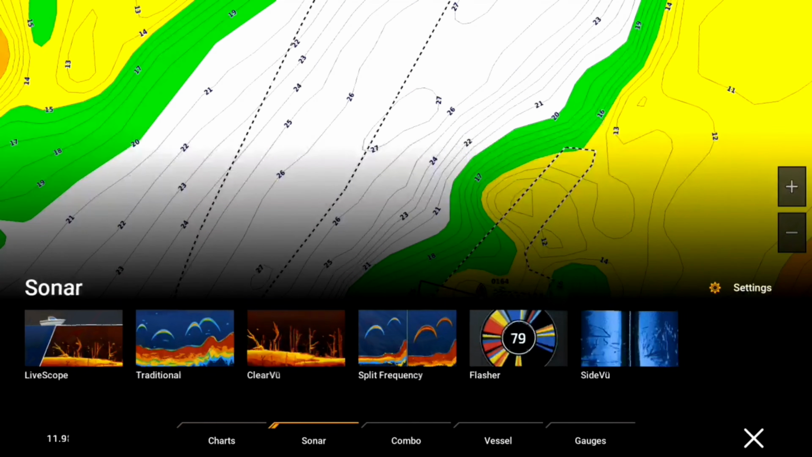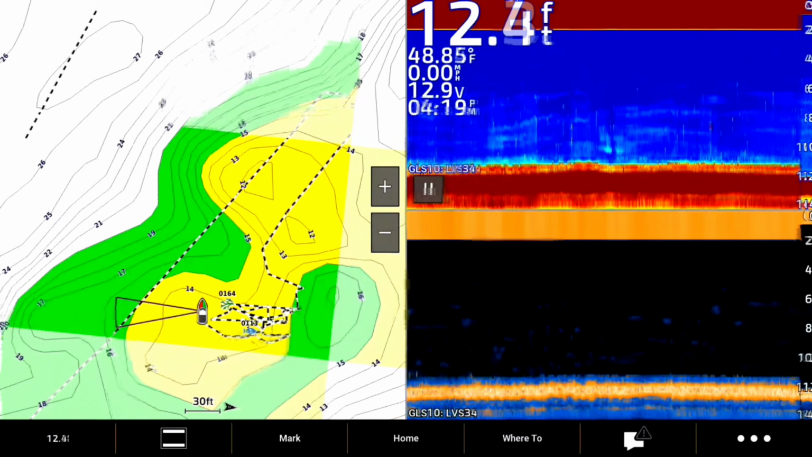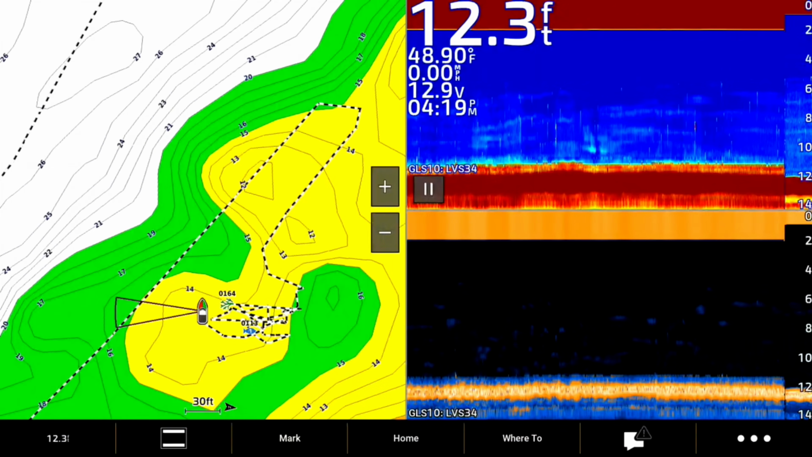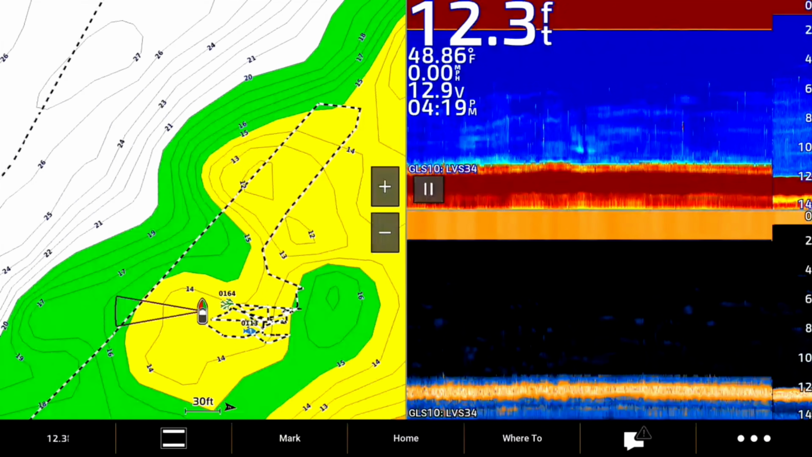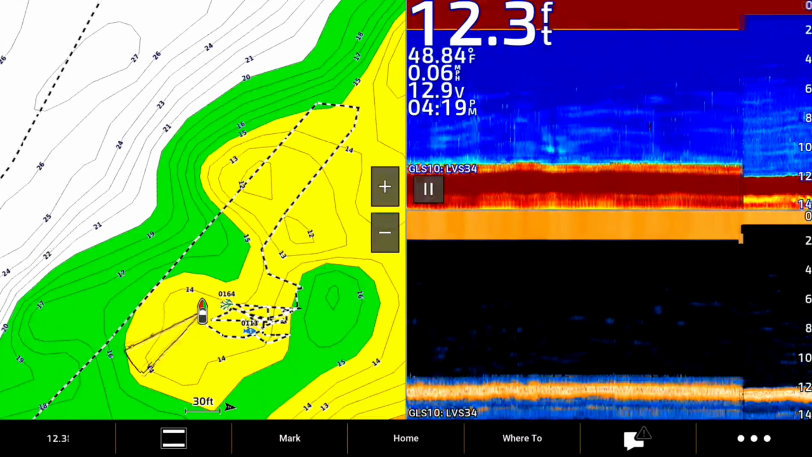Let's go to sonar. So you got the LiveScope that we've seen quite a bit of. We got traditional, clear view, split frequency. I think a lot of people would be running combos. So let's check out this combo here. So this is what the combo would look like to run, mapping on the left, and then 2D, and then clear view here on the right.